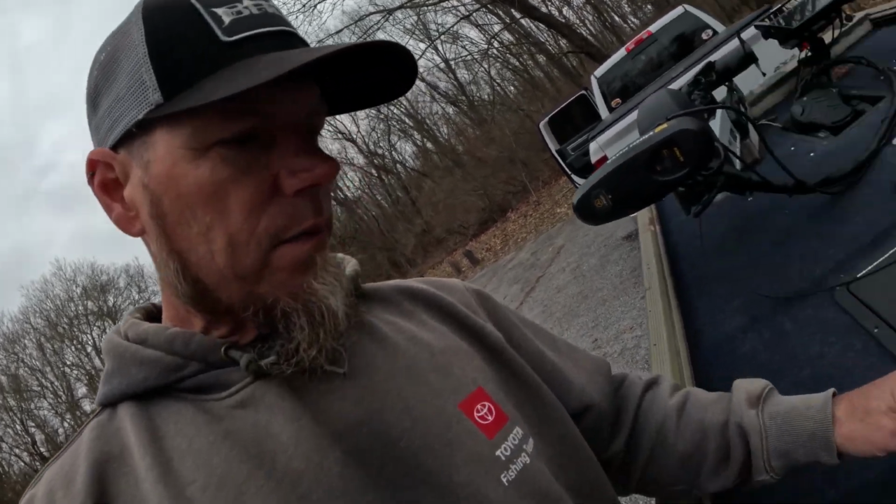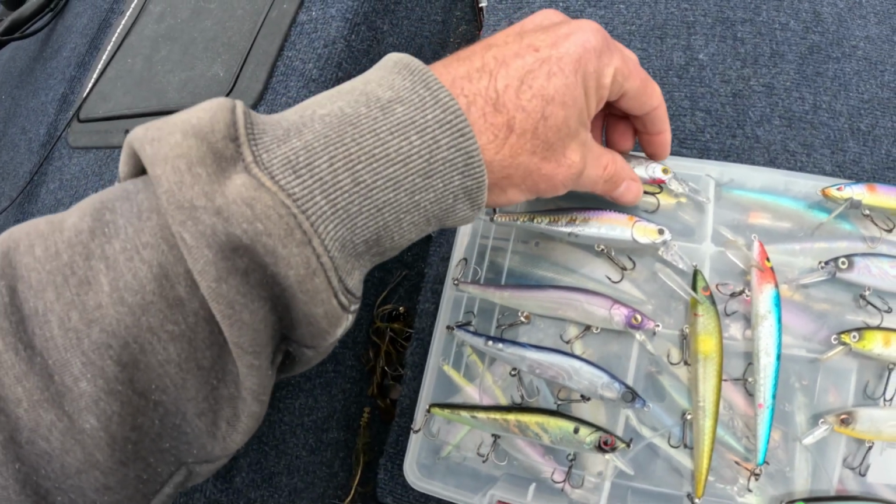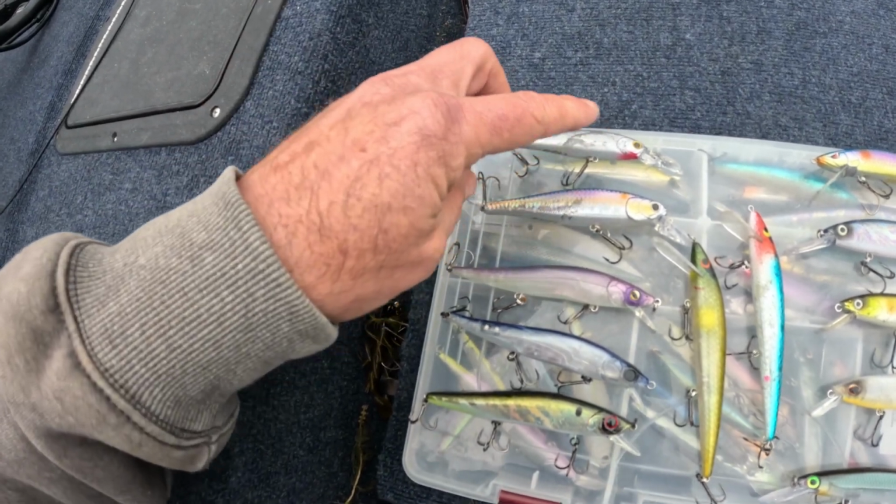All right, I laid out some of the most popular jerk baits on the market to test today. I'll go through each one of them and just tell you what they are, and then we're going to get back out in the water and test these out. First of all, we've got the Lucky Craft SP78DD. Great bait. Caught a lot of fish. Look at the rash marks on there.